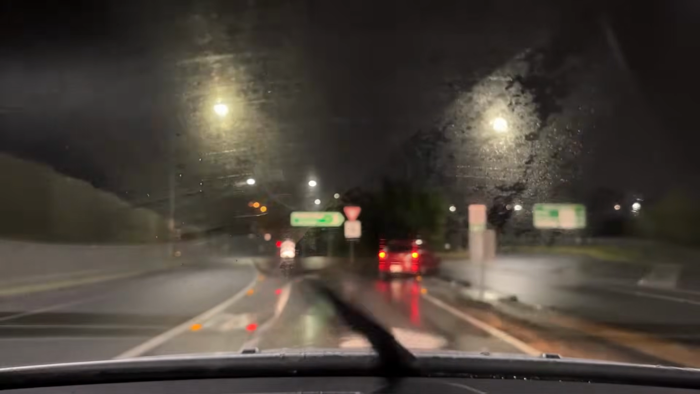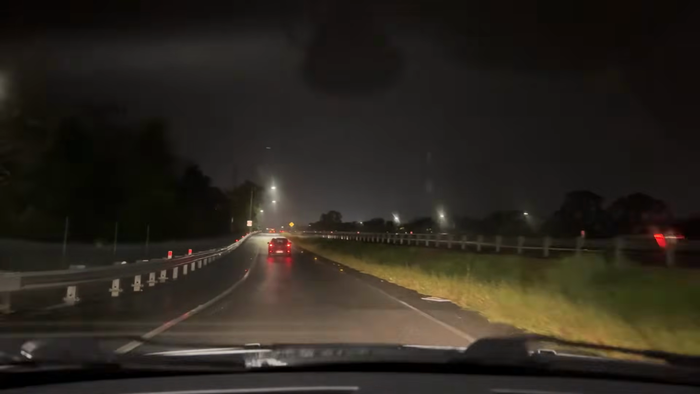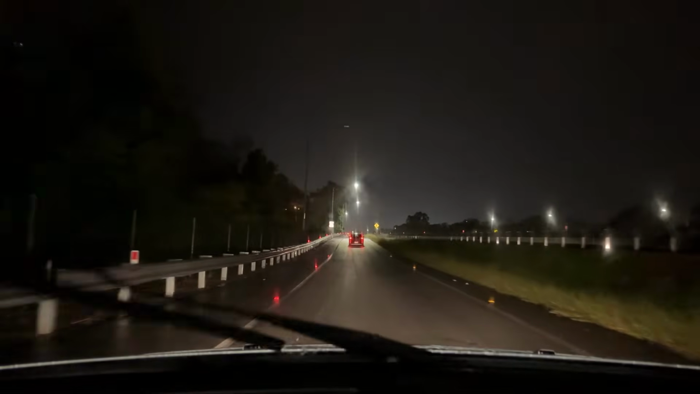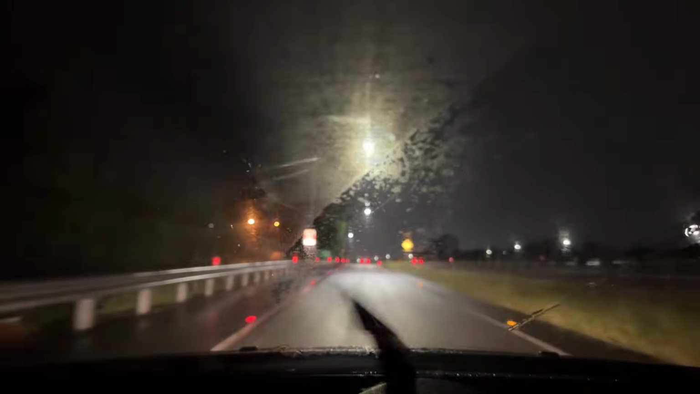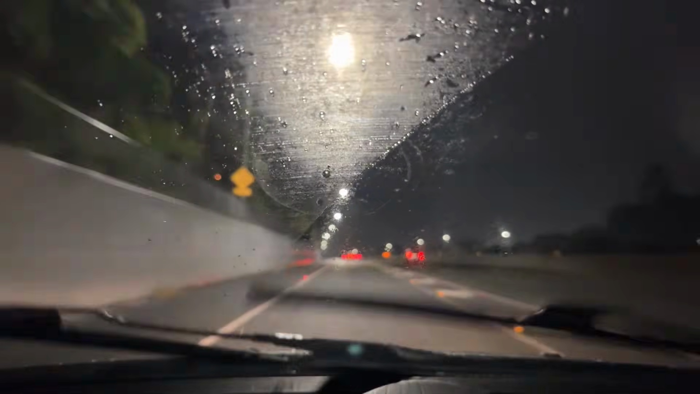Another Mazda 3 not using their indicator. Now I've got no cars behind me, I'm going to let that Mazda 3 go. It's 100 k's an hour here, but there's a good chance they won't be doing 100 by the time I want to merge. So I've given them a little bit of time and space so that I can get up to 100.